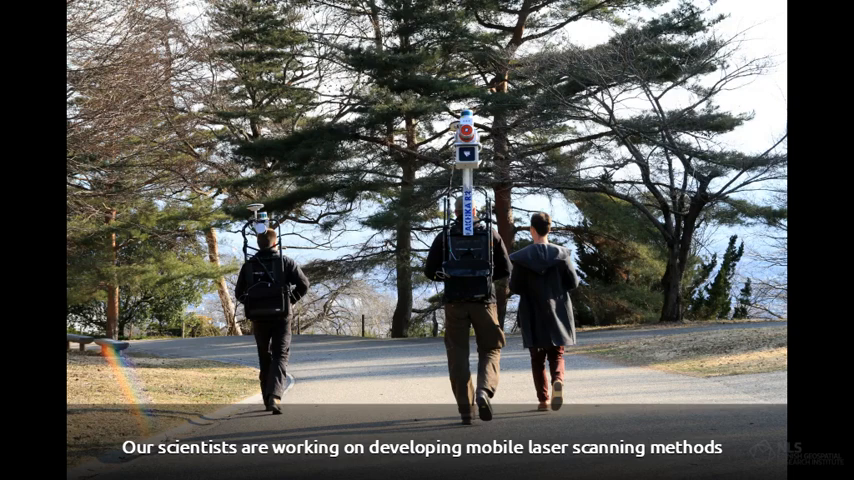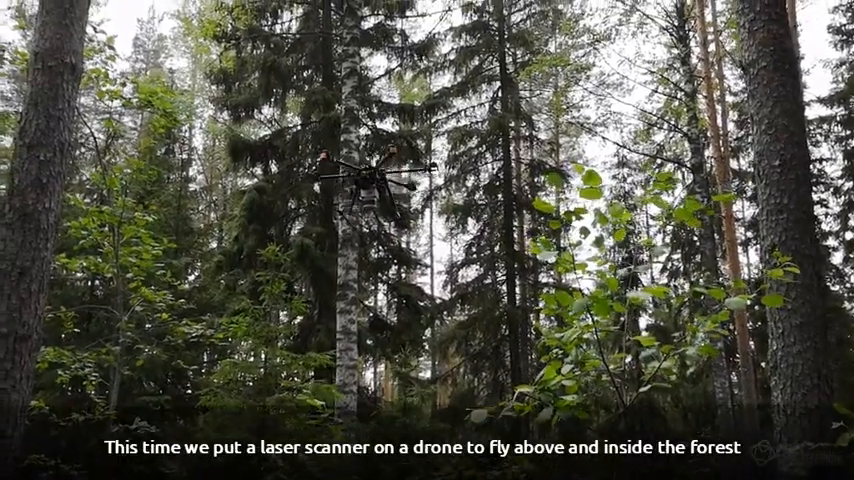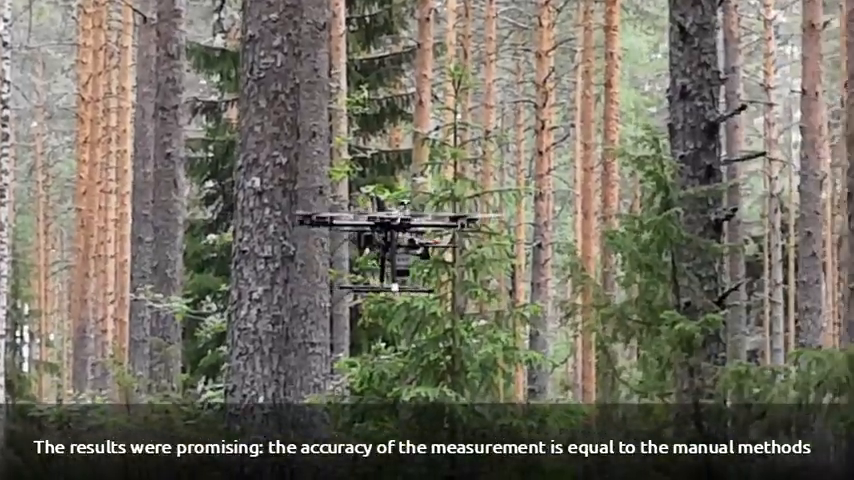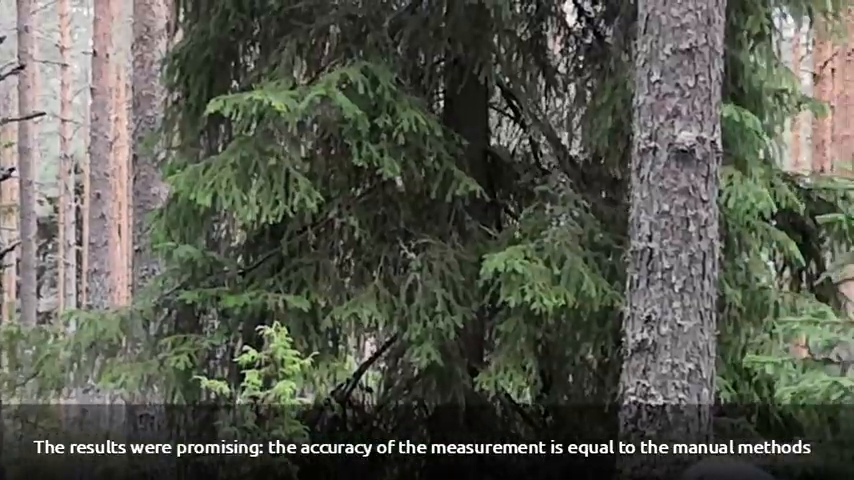Our scientists are working on developing mobile laser scanning methods for fast and accurate data collection. This time we put a laser scanner on a drone to fly above and inside the forests. The results were promising. The accuracy of the measurement is equal to the manual methods.